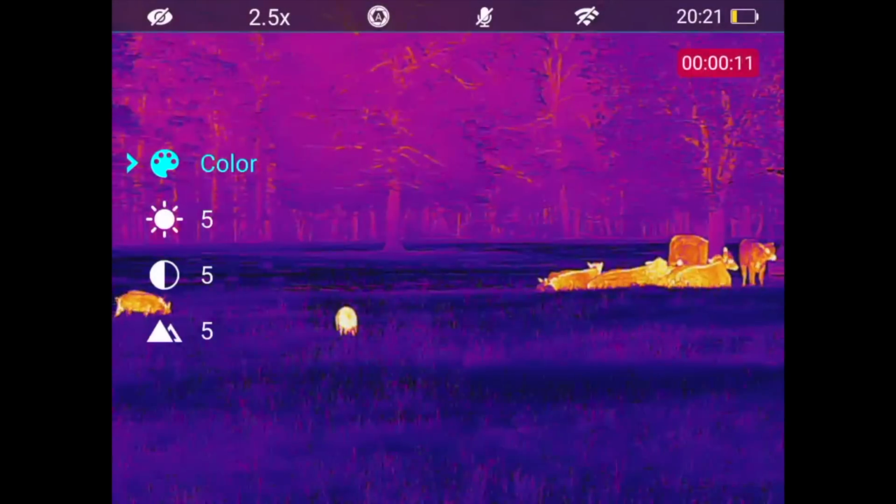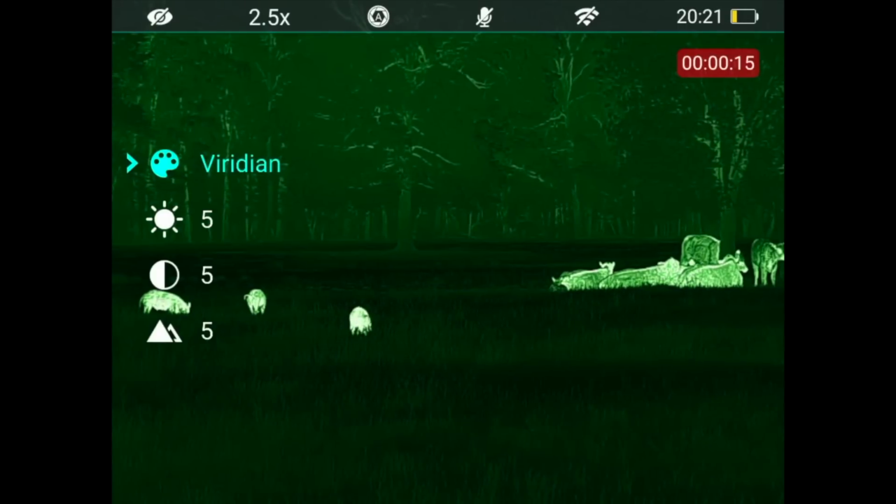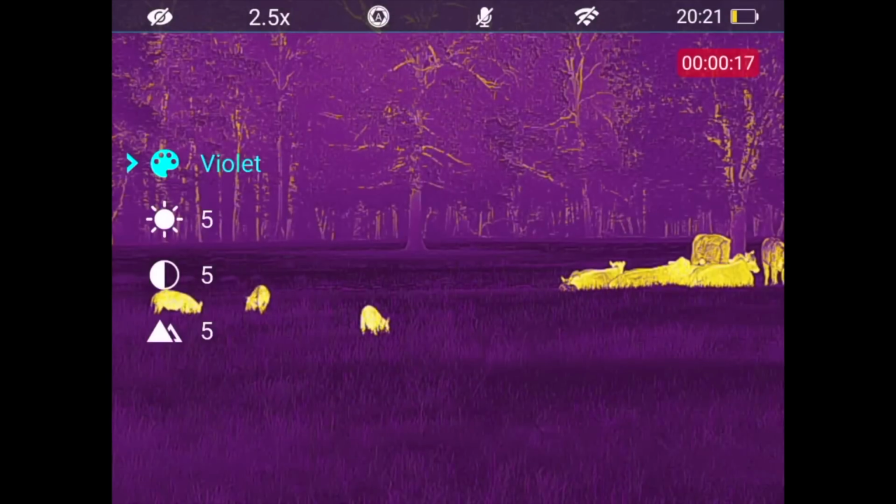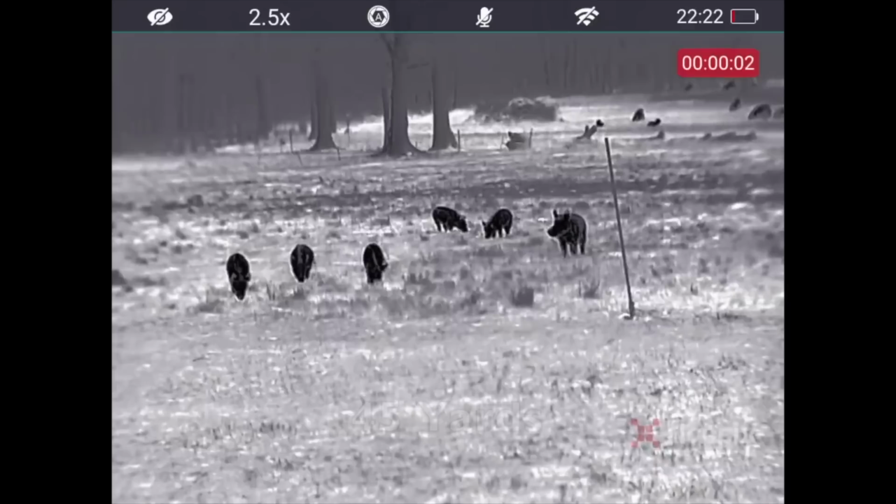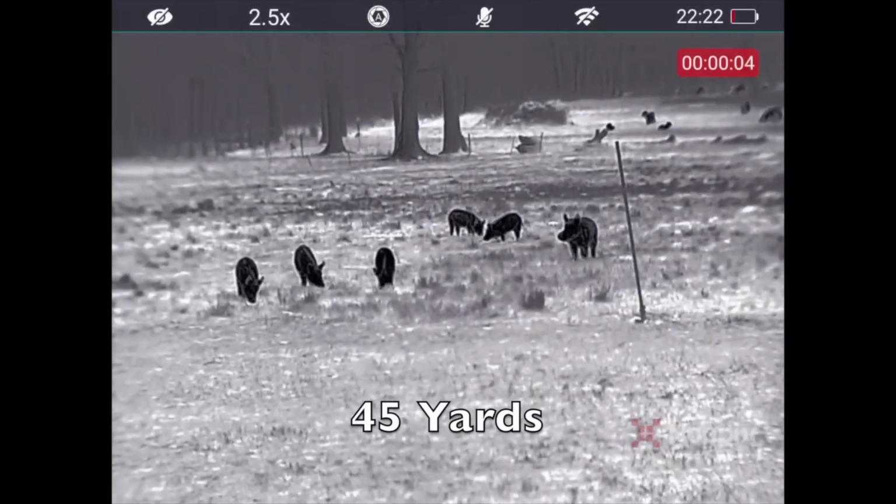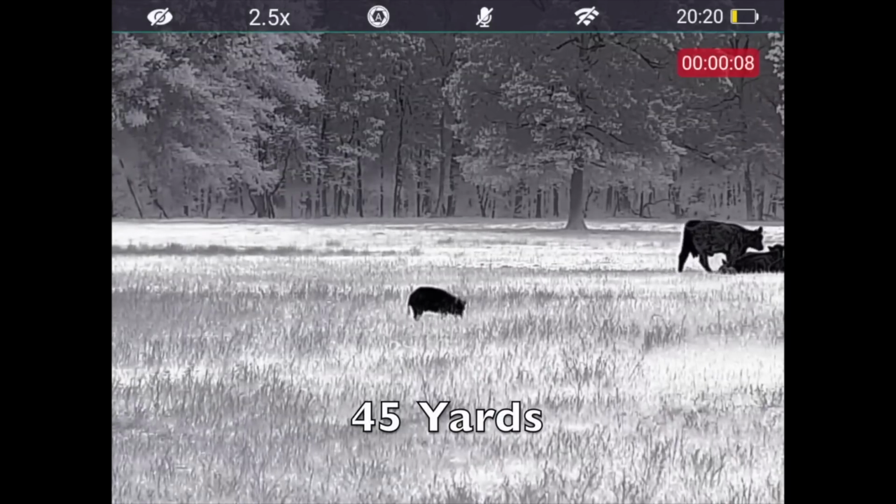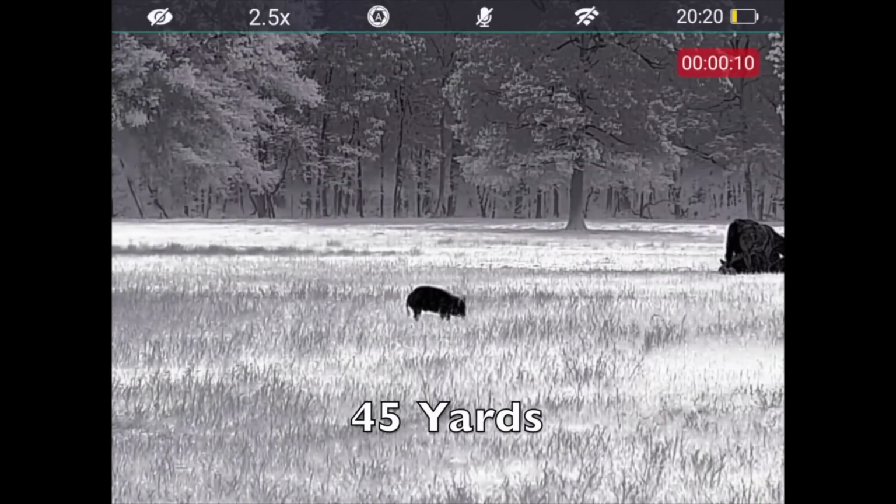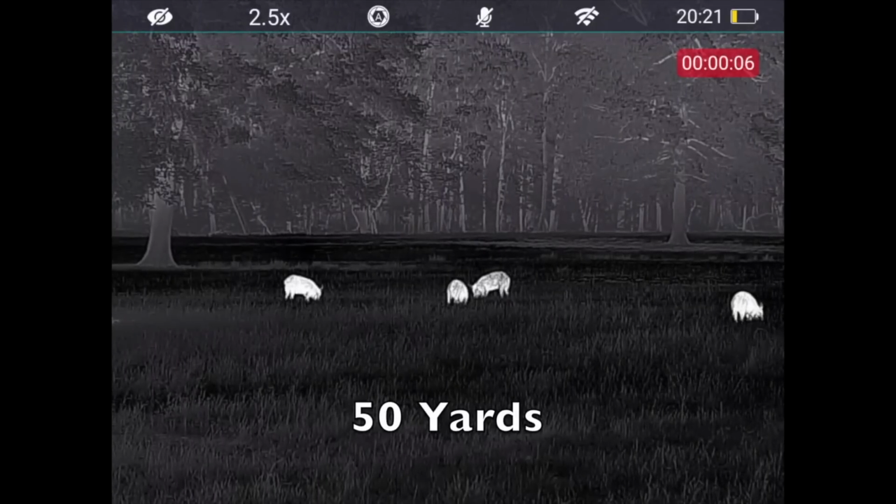Detection range is 1,750 yards on it. They determine that by the size of a full-size human being, being able to pick up a heat signature at that range. More likely, though, ID range on a small animal like a coyote is 400 to 500 yards conservatively. A larger animal could be more than that, maybe a couple hundred yards more, depending on the size of the animal. It does come with video and audio recording.